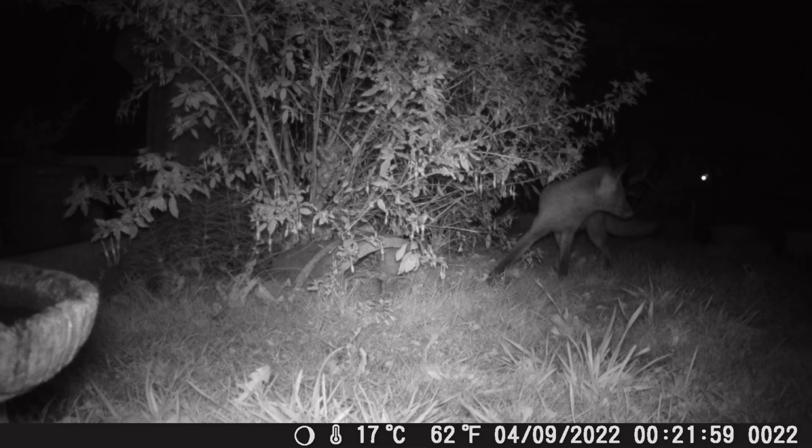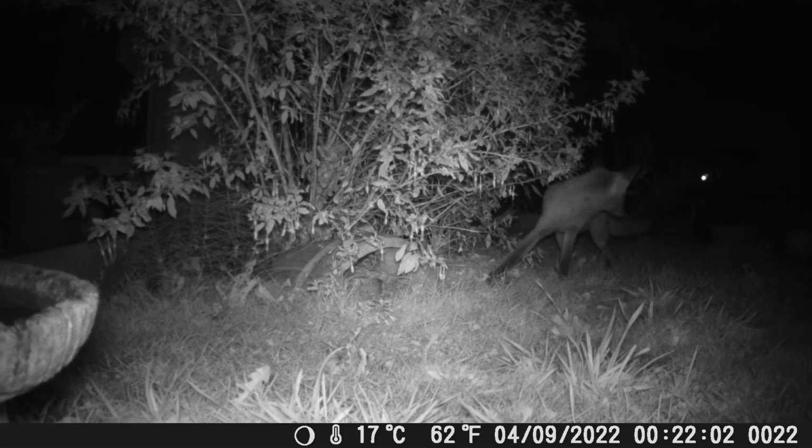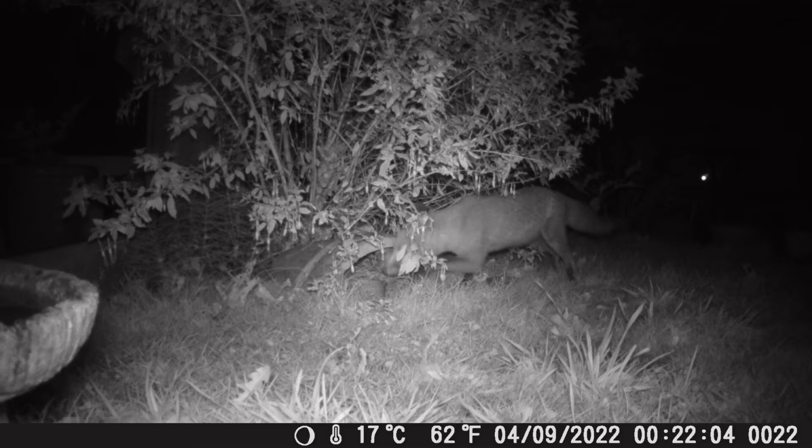Well, after his first effort, you've got to hope that he actually manages to retrieve the food, and guess what? Of course he does, he's a scavenger. Bless him.